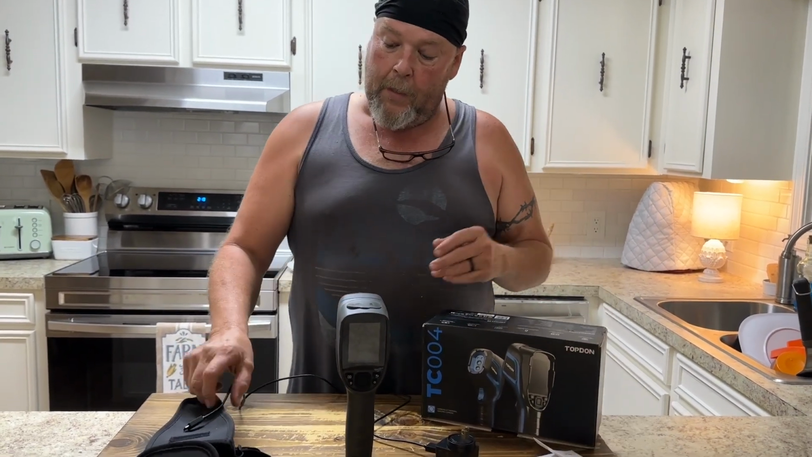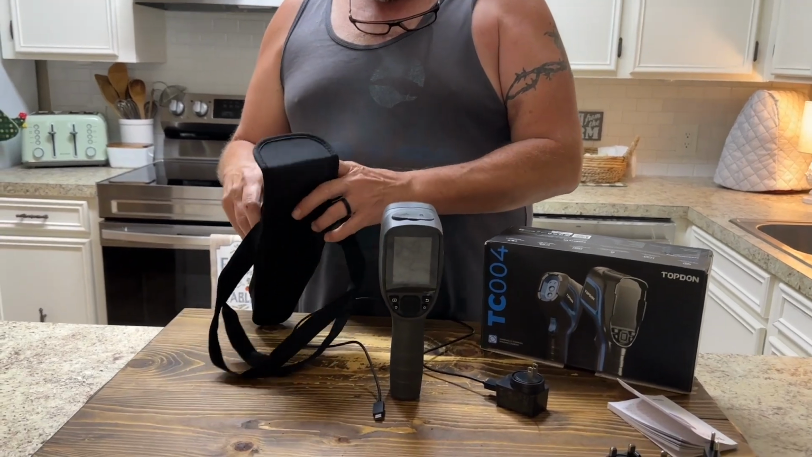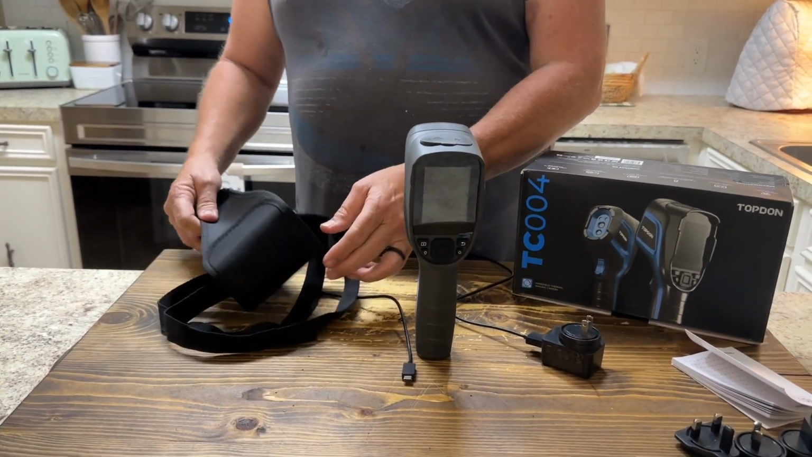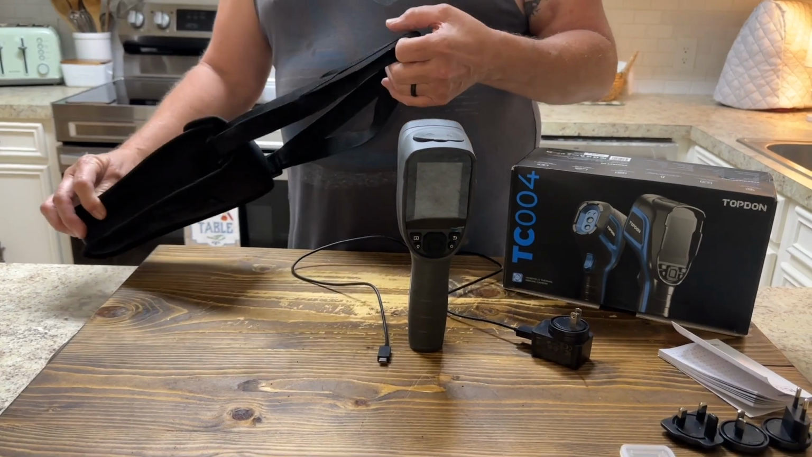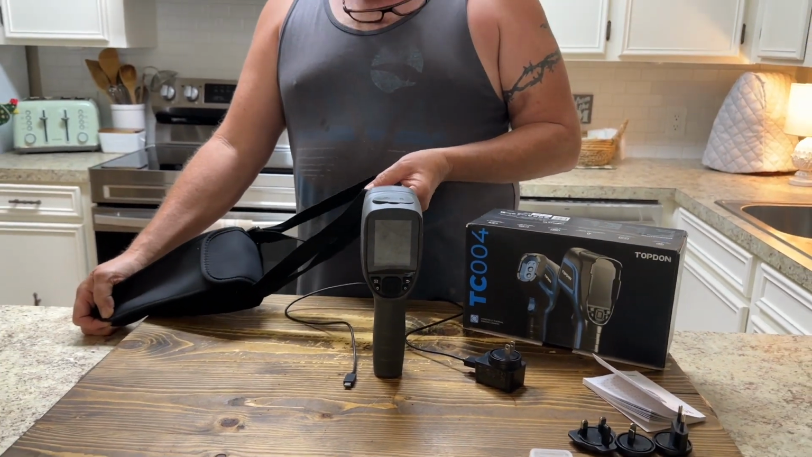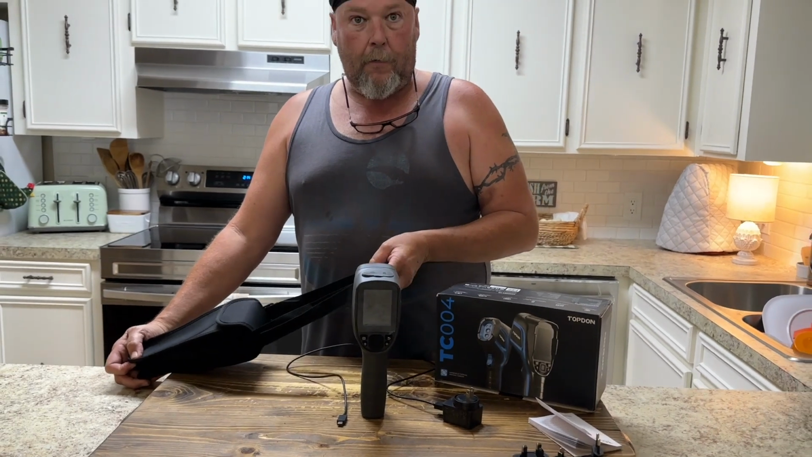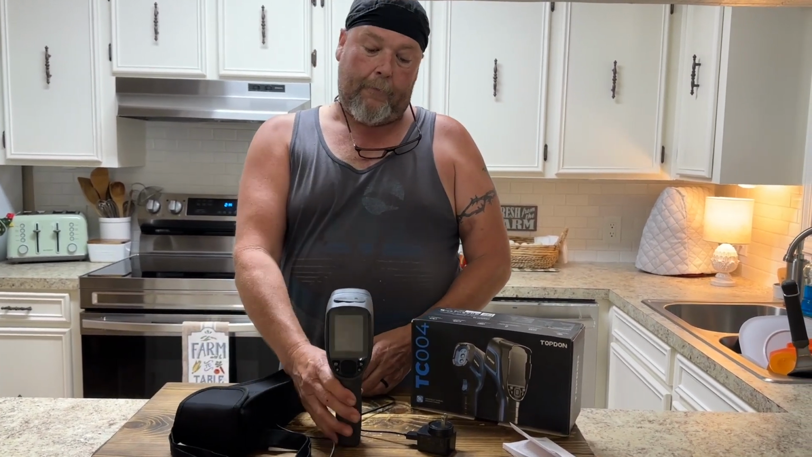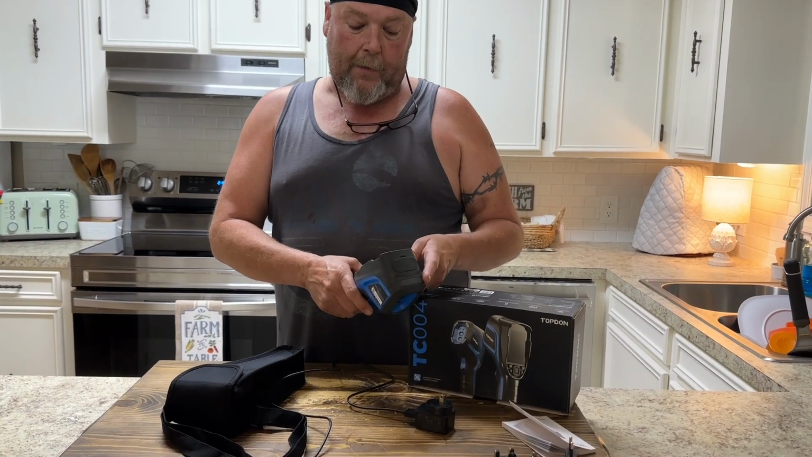Also comes with a nice padded case with Velcro closure. Fits in it really well, and has a double strap that you can open up and make long enough that you can throw it over your neck or over your shoulder. So a lot of convenience. Doesn't weigh hardly anything. Super light.